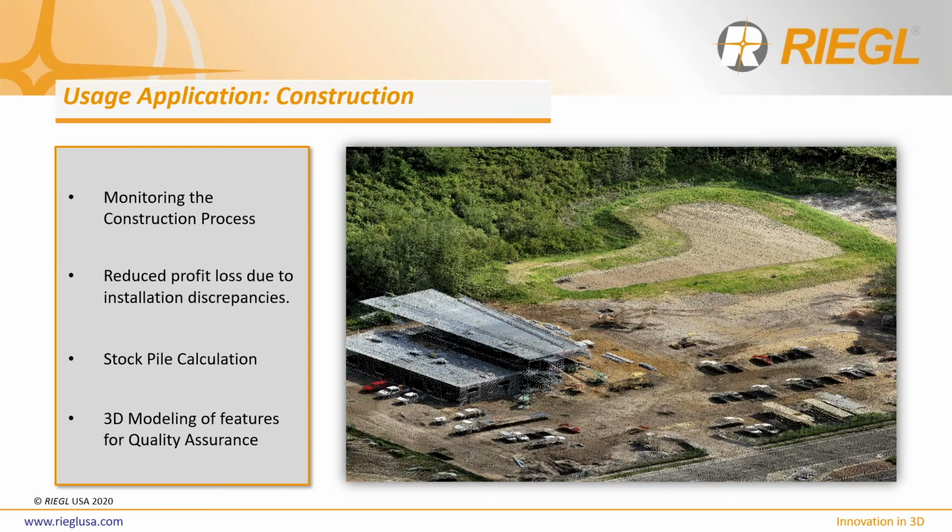The final application that we will discuss today is construction. For construction, we see use cases for UAV LiDAR for monitoring the construction process, reducing profit loss caused by installation discrepancies, stockpile calculations, and 3D modeling of features for quality assurance. The colorized LiDAR point cloud that we see in this slide is actually RIEGL USA's North American headquarters that is currently under construction. The data captured in the screenshot is from the miniVUX-1 UAV flown at 200 feet AGL at 11 miles per hour ground speed.